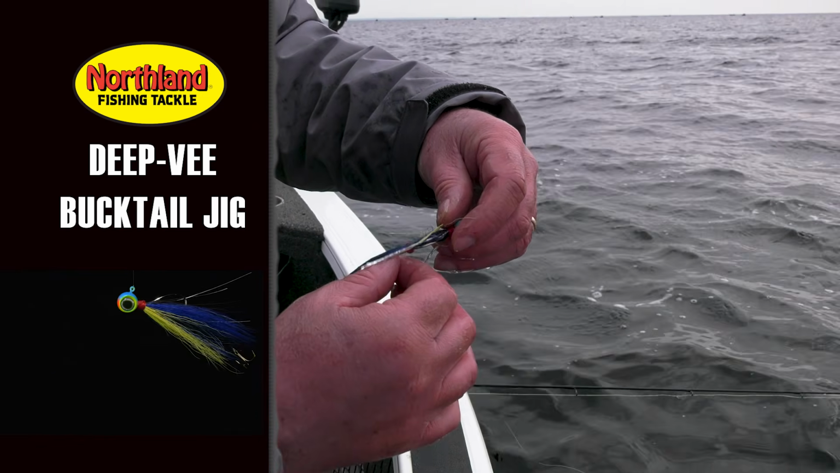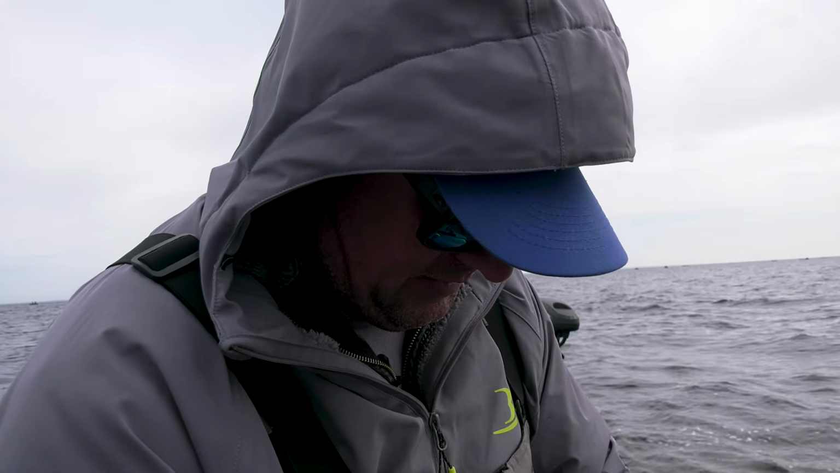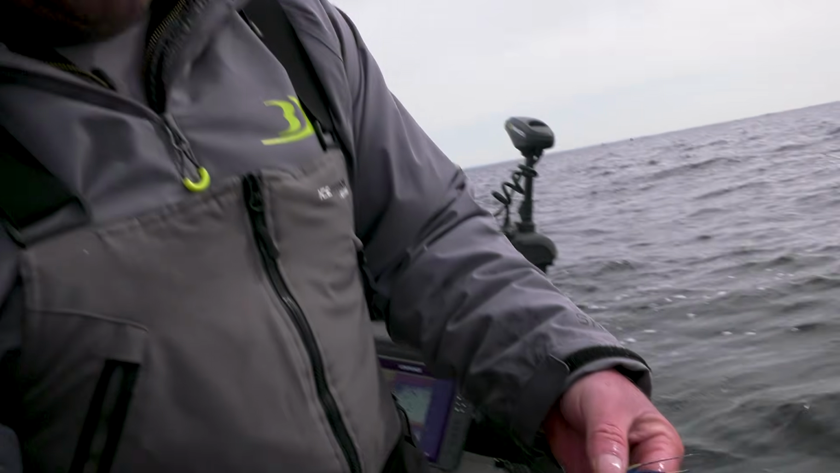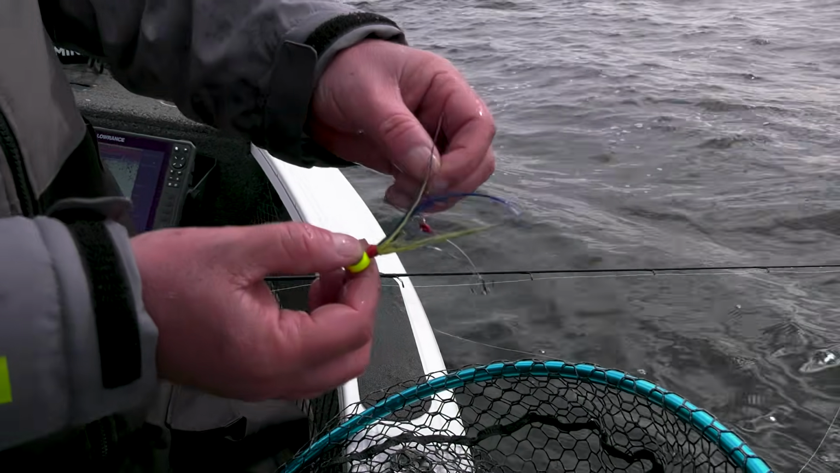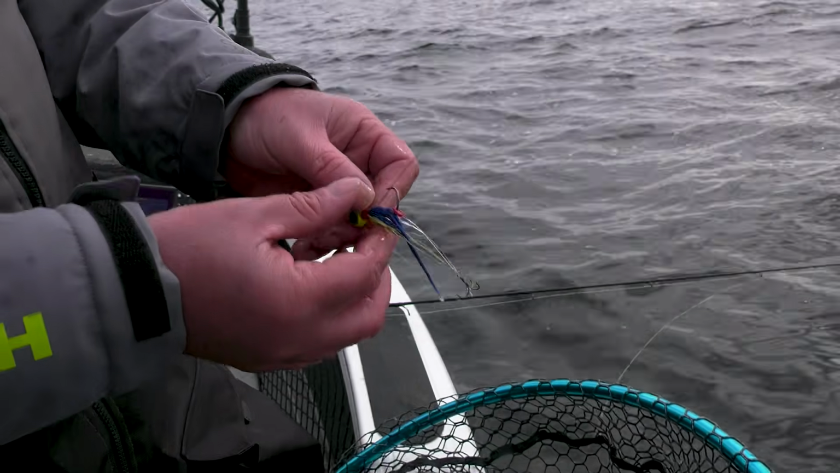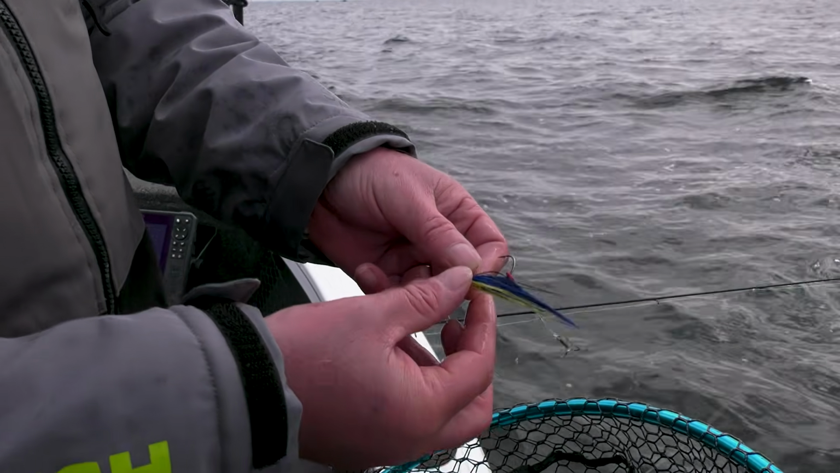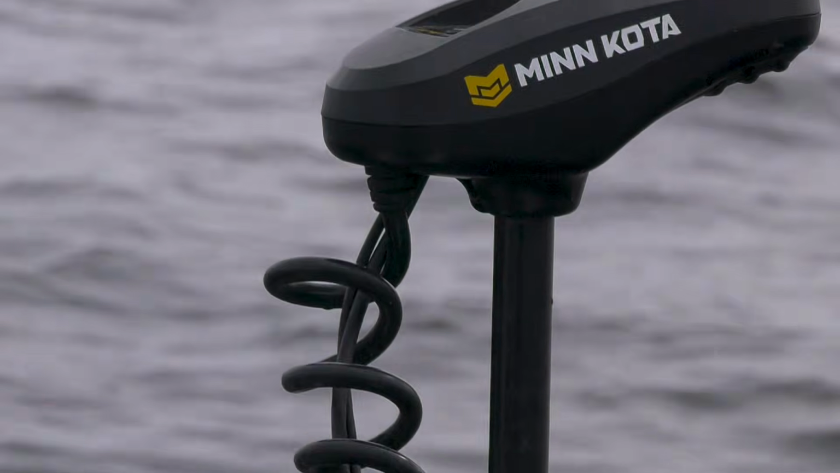But this here's that deep V hair jig. And in my mind, the whole key with hair jigs is that a lot of them are just tied with too much hair. You want them tied thin. See how thin that hair is? If they come with too much hair, just pull some of it out. But it seems like the thinner it is, the more it dances in the water. Very subtle, but it just comes alive. And in cold water, hair jigs are deadly.